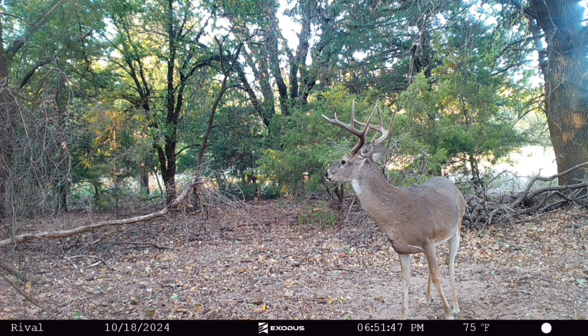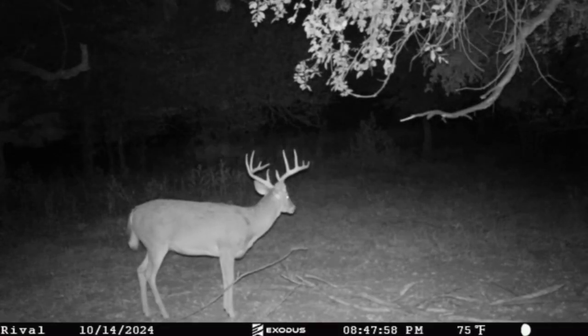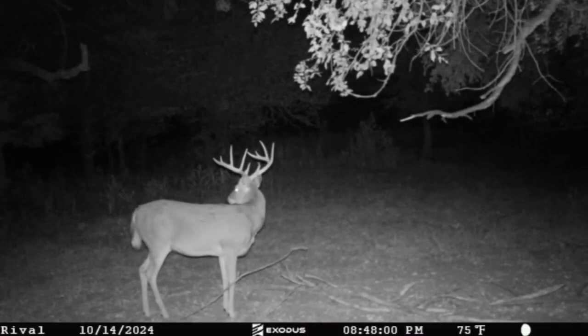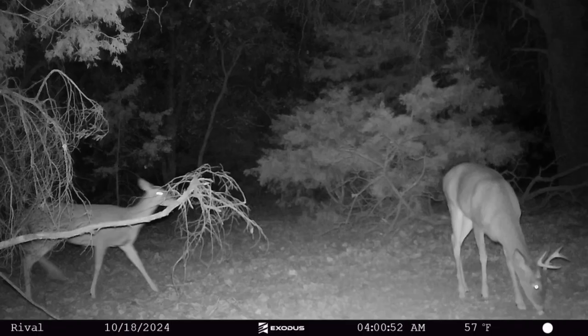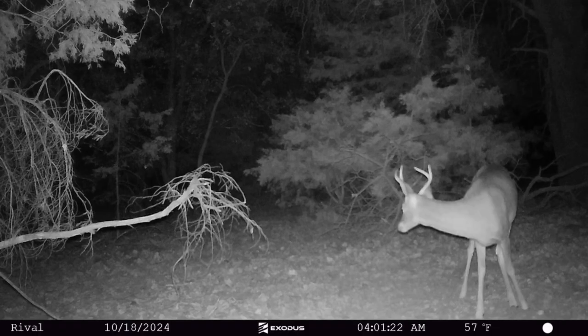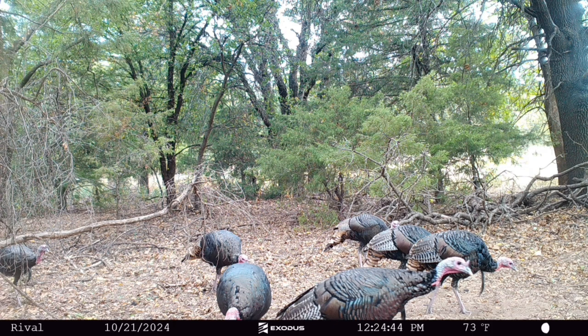Nice big bodied buck. Can't really tell much from the angle he was at on the age, so we're going to go to a camera that I had that was a mile away. I believe this is the same buck. Just based on 5 different pictures and videos that I got, I think he's a 3 or a 4-year-old buck. And we're going to go to this little guy who's just a 4-pointer. Got a few pictures of him come in one evening.